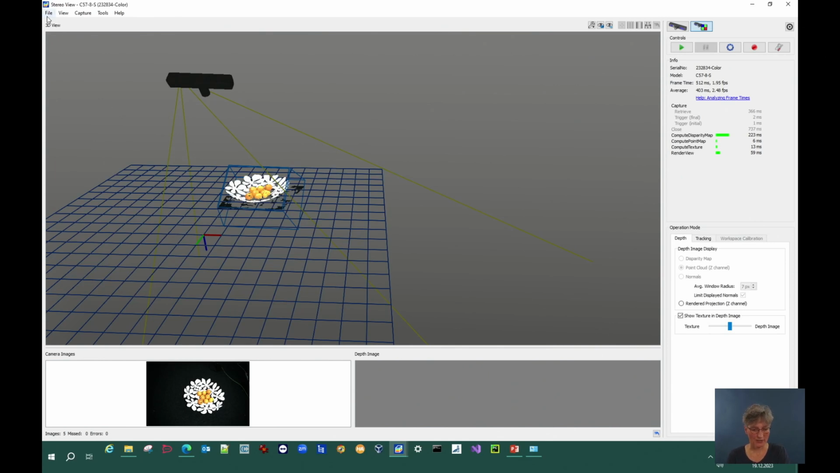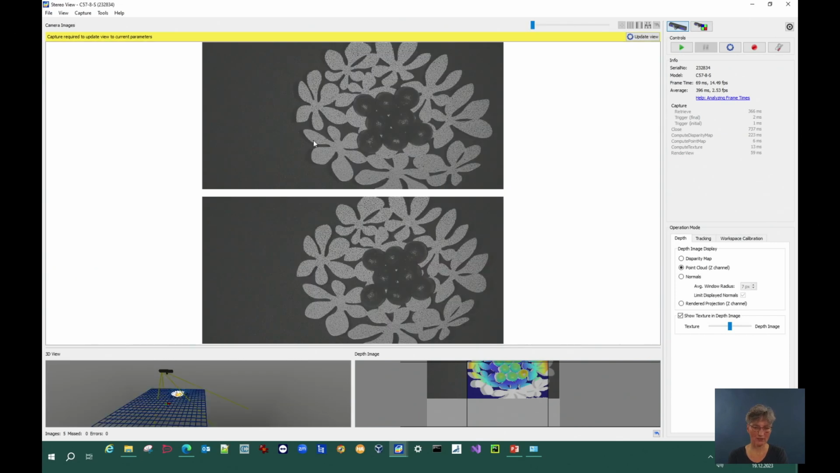You can save the camera images. So basically it's about those images and the parameters that have been used for computing the 3D data. And then you can open it as a file camera and work offline.